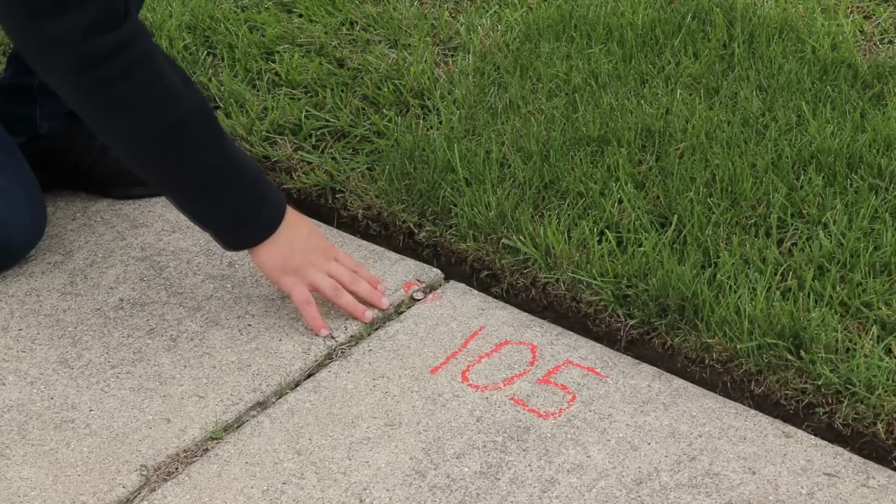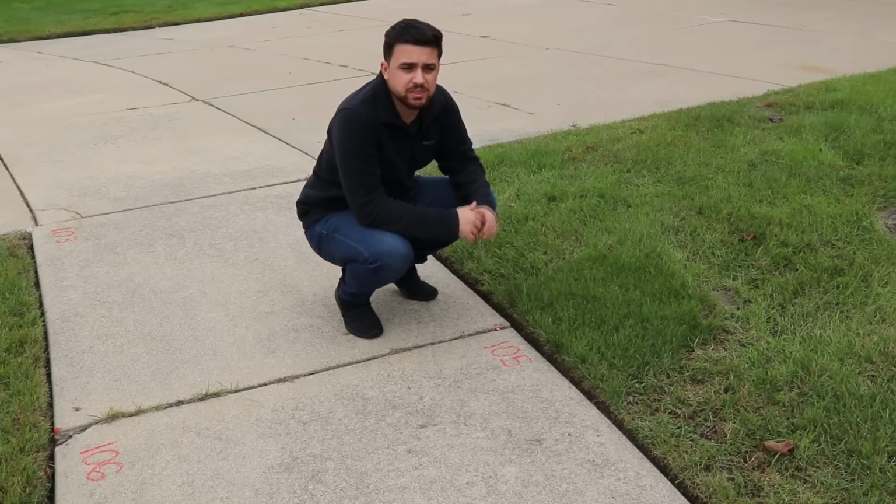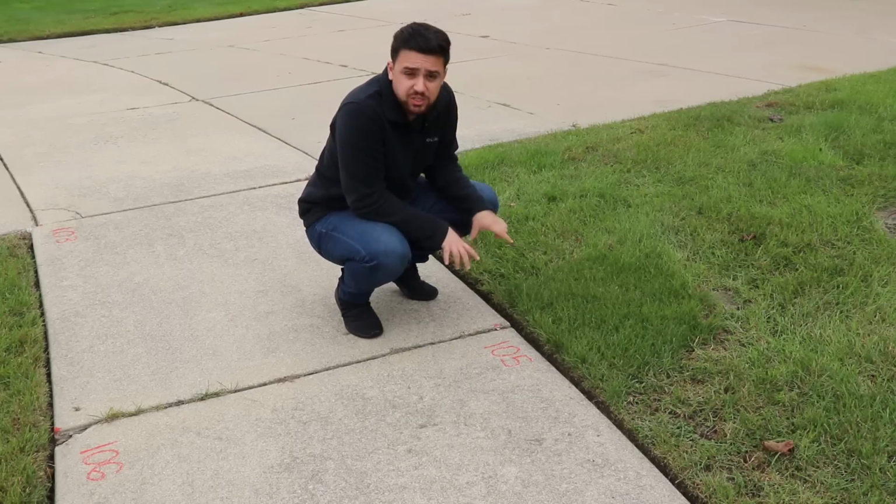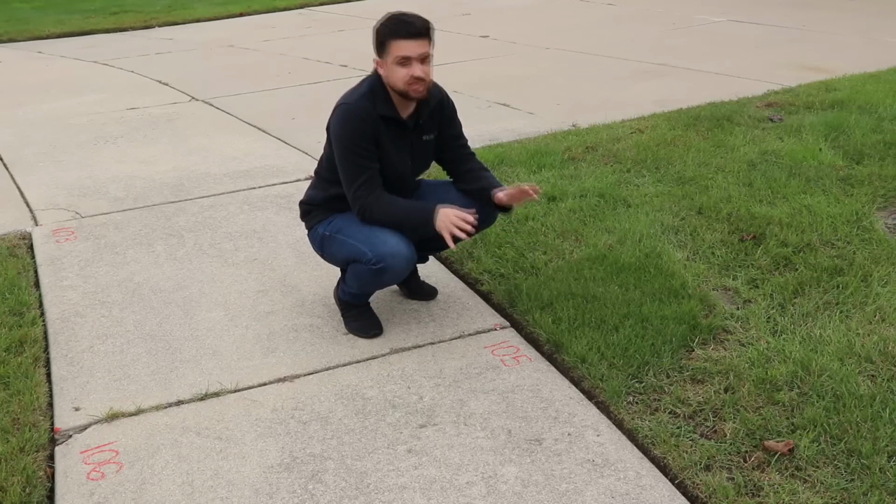Point number 105 is a PK nail. A PK nail is generally used in the surveying industry to set control points. So I'm curious to see if the LiDAR sensor is going to be able to pick up this feature and whether or not the accuracy of this point using the LiDAR sensor is going to be relatively the same as the total station.